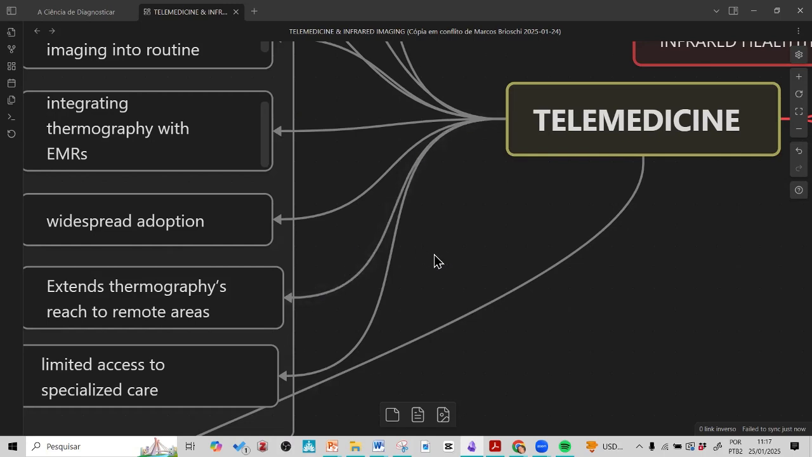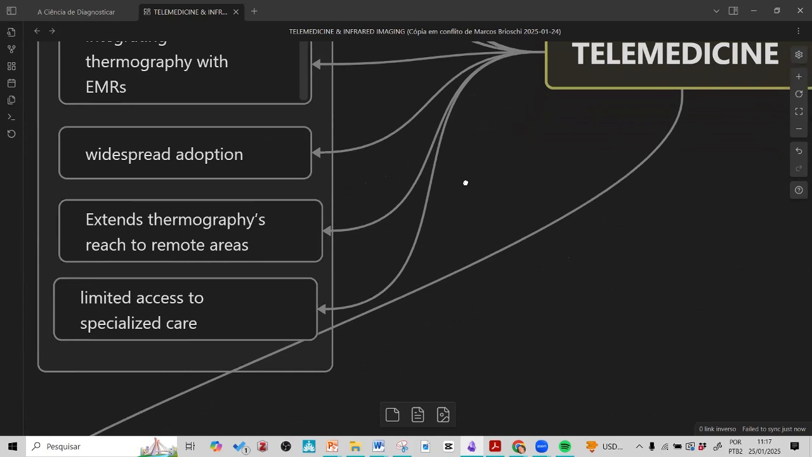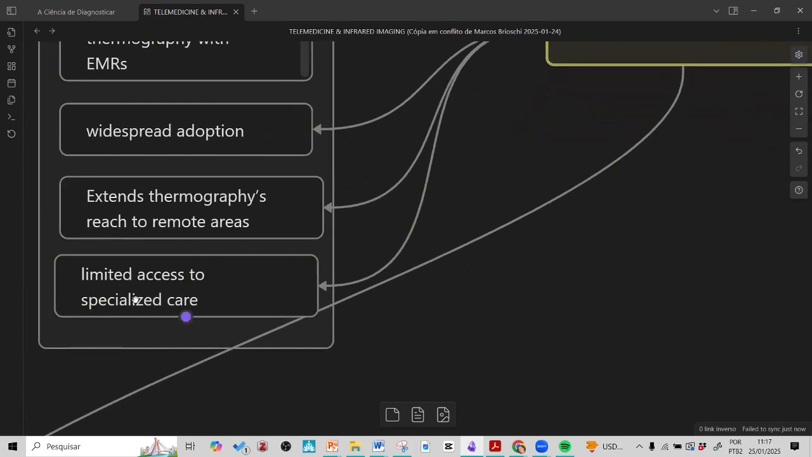So this is very important. And limited access to specialized care: we can not limit, but increase the access to specialized care, okay?